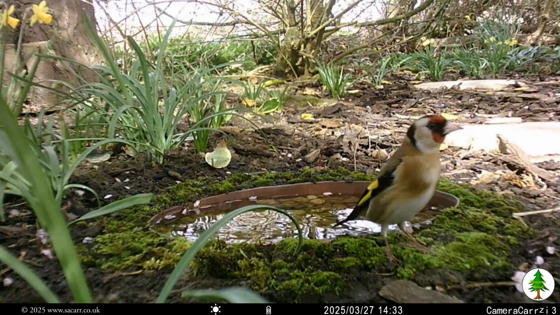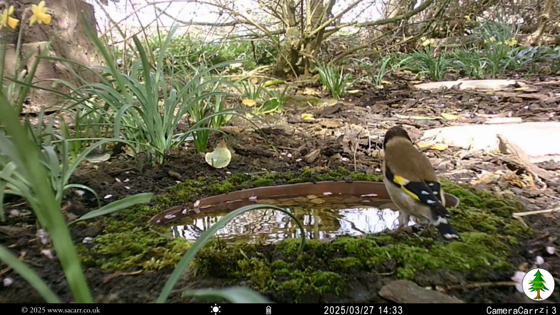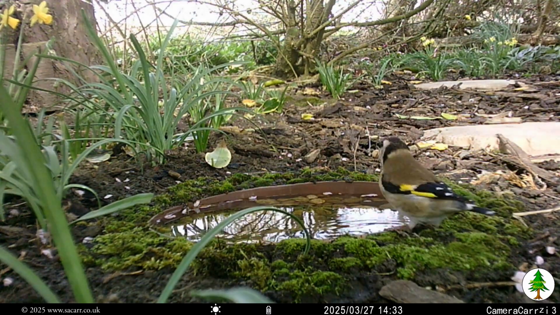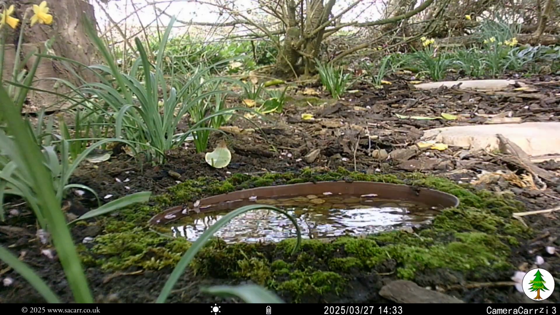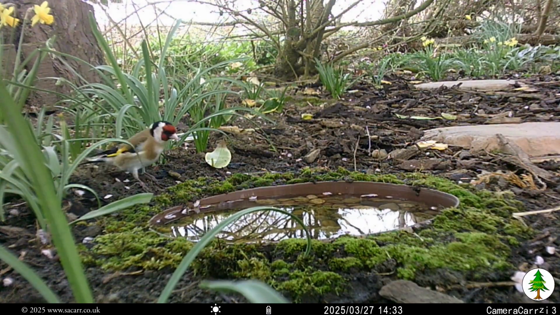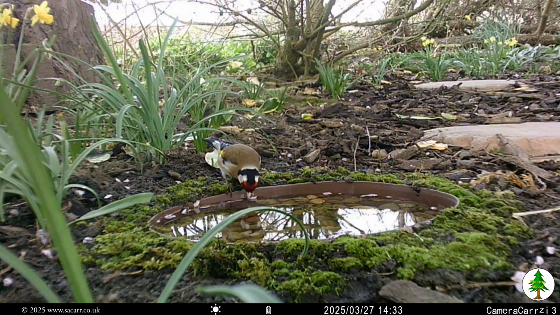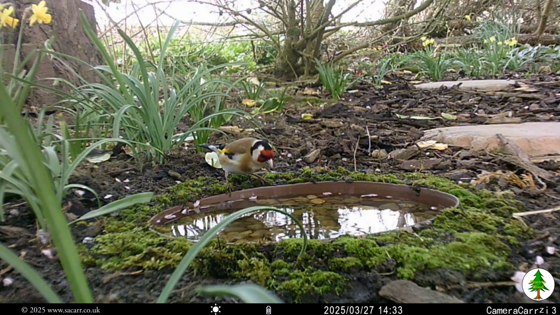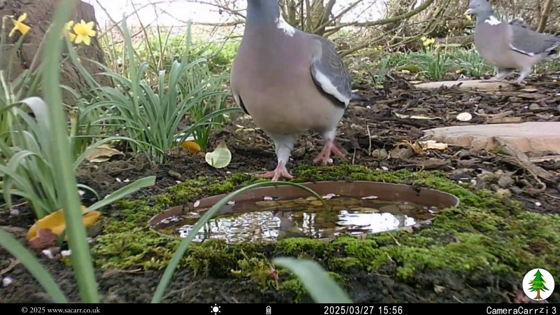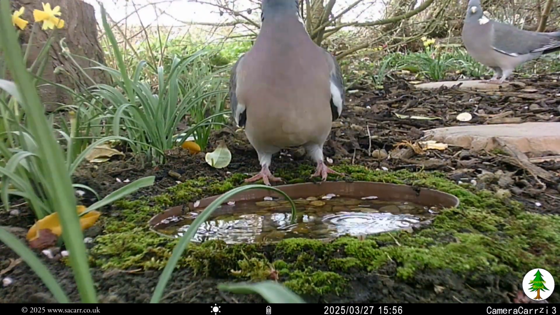By this time, I'd also planted moss around the edge of the pond to soak up water splashes. I also caught the first goldfinch dropping in for a drink. A pigeon also discovered the watering hole late in the afternoon.